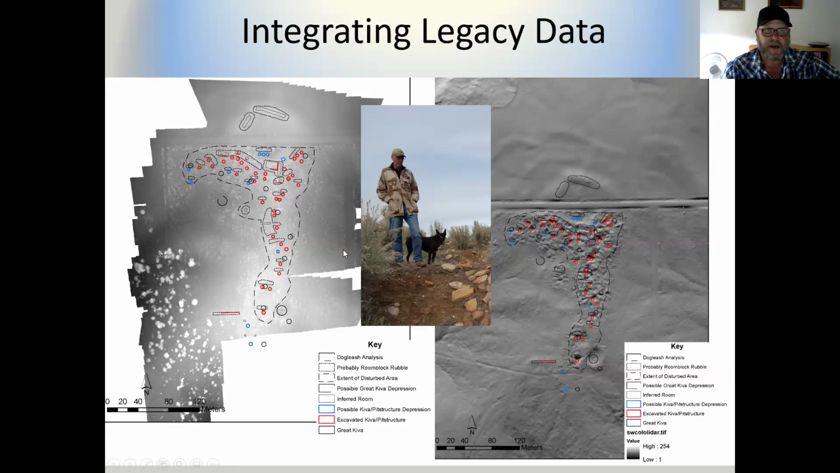But we created this map using drone photogrammetry. So we flew it over, created an orthomosaic, stitching all those photos together. And then from that, you can create a digital elevation model that's very similar to the ones created from LiDAR, just a different methodology. We put paper plates on everything we thought represented an excavated kiva or pit structure, and you could recognize that in the drone imagery.